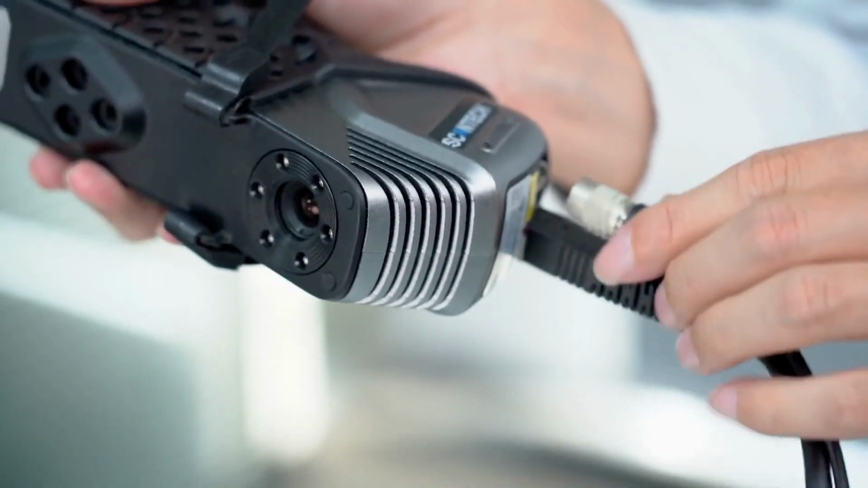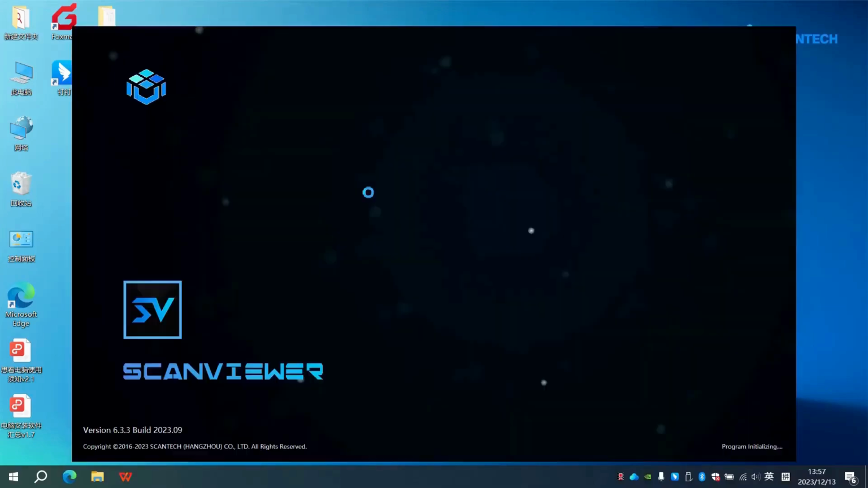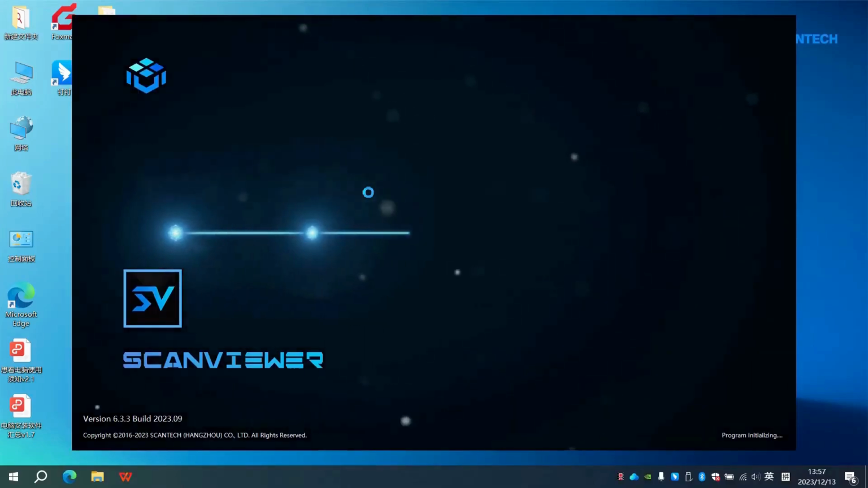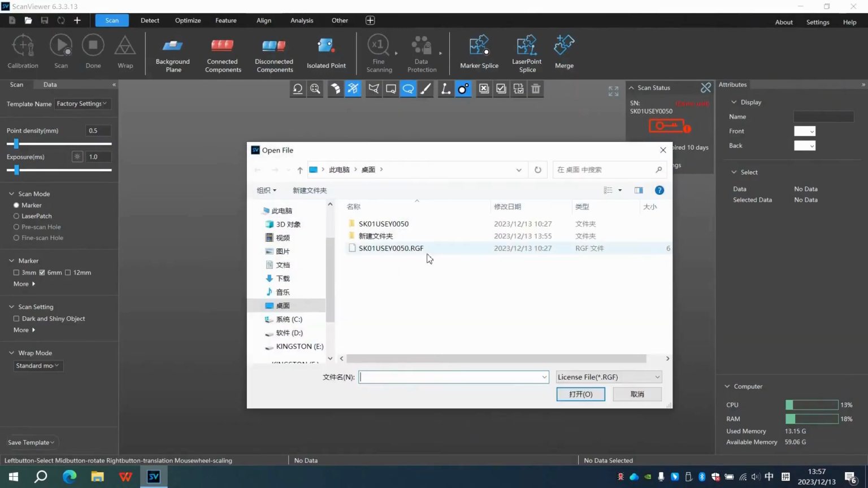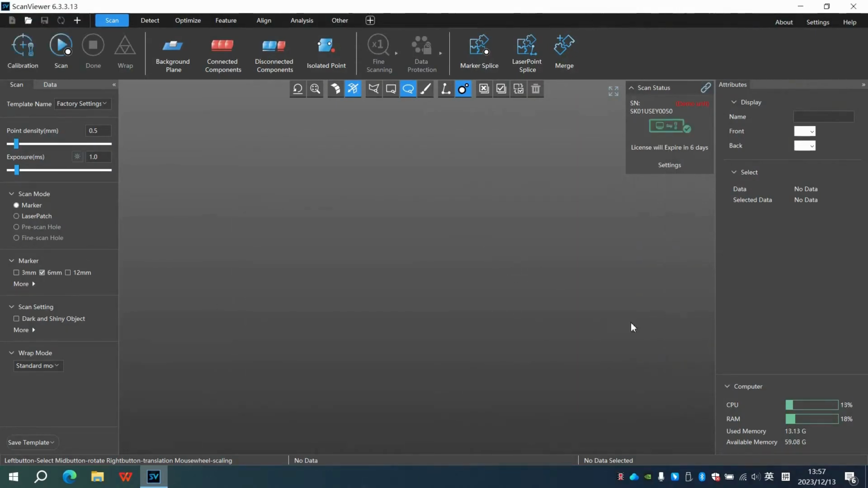Plug in all the cables and launch Scan Viewer. The software will need you to place the set file and license. You can just follow the path we're showing on the screen to get it done. Now we configure the software and it's time to calibrate the SIMSCAN.